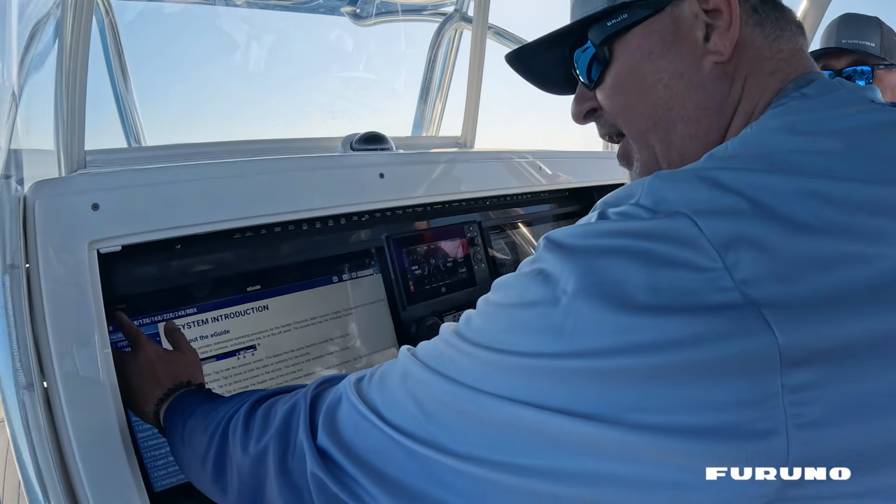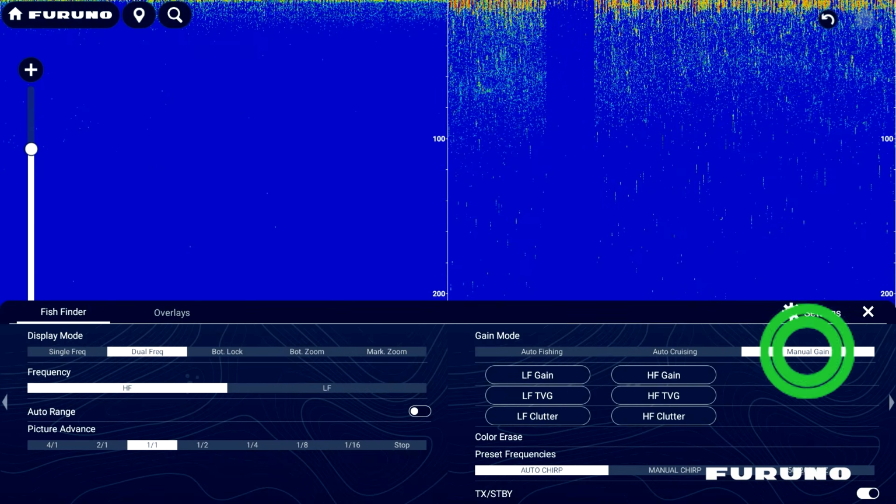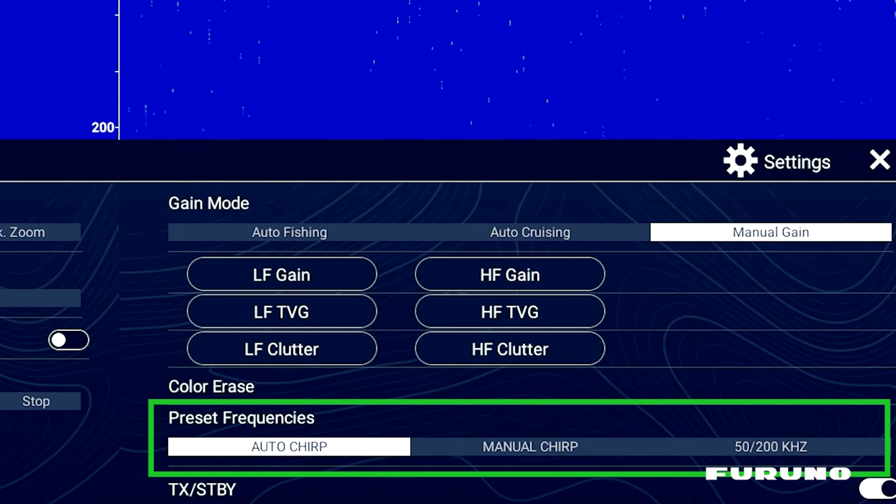But getting back to it, a lot of nice features with the auto modes, as I mentioned, and then having that ability to go into manual gain. And it's the same with your preset frequencies on auto chirp, manual chirp.